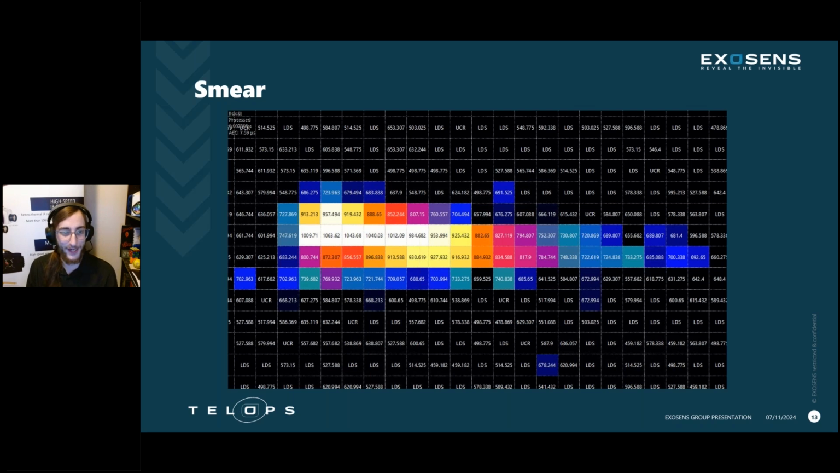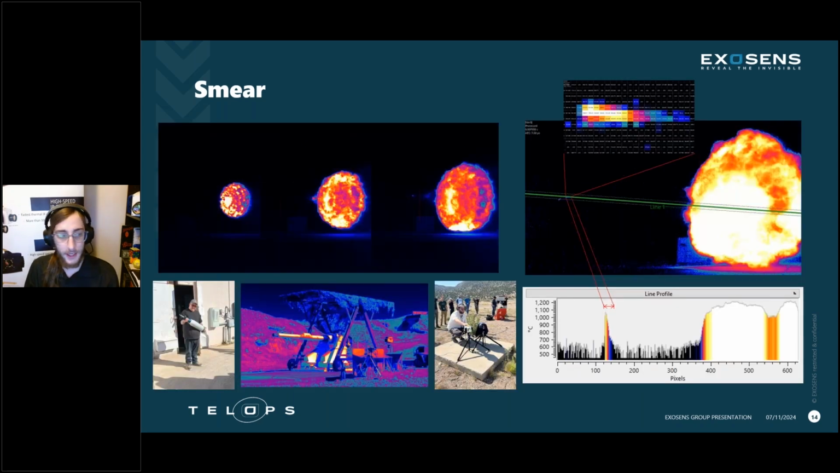I know you can't answer me back, but it is actually a projectile, a 120 millimeter shell shot from a 120 millimeter gun out in the desert in New Mexico. And the concept here is that as this projectile moves through the scene, it does not stay on the same pixels during a single exposure. It actually spreads out across. It contributes signal to multiple pixels. It smears.